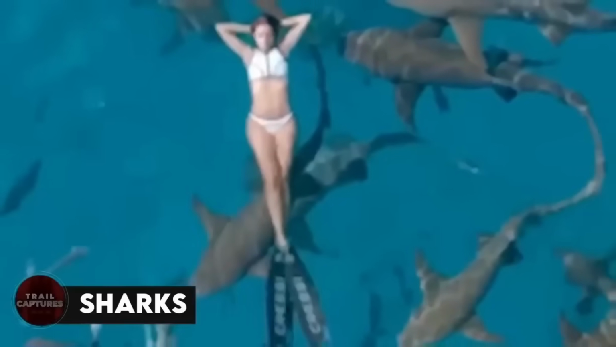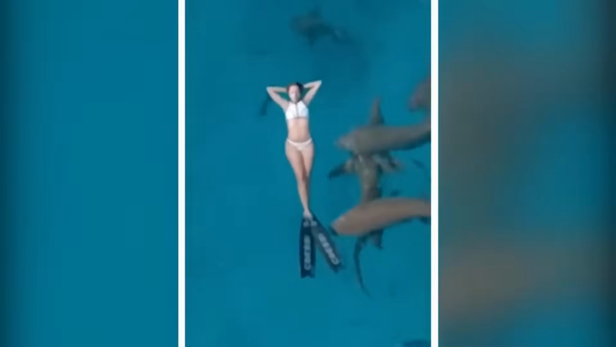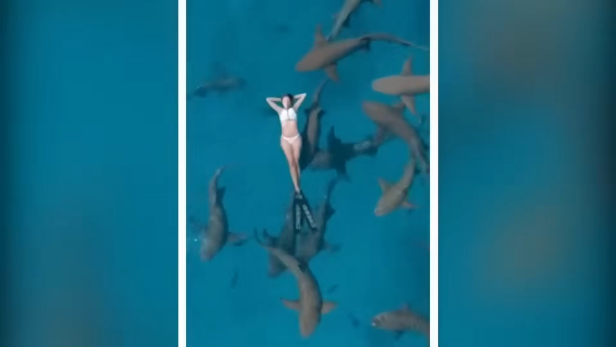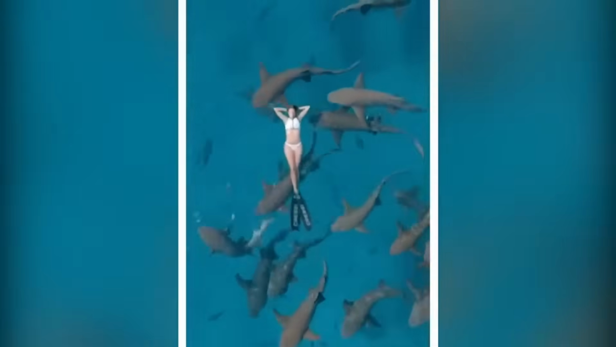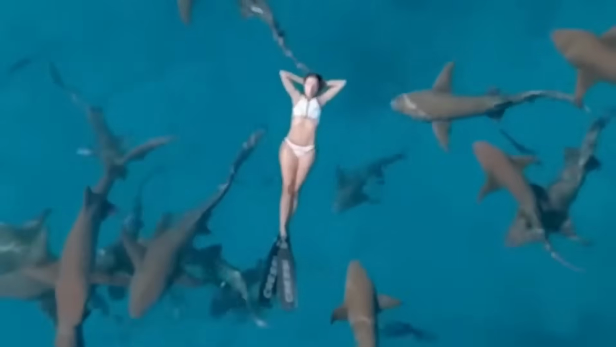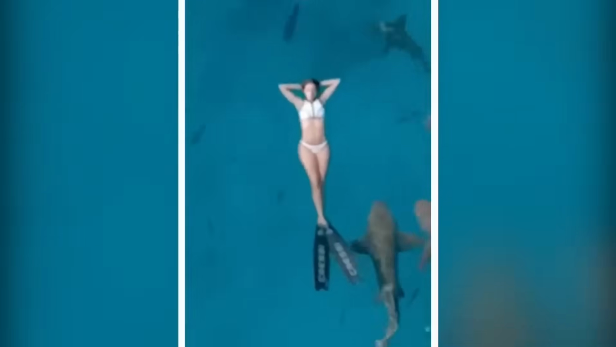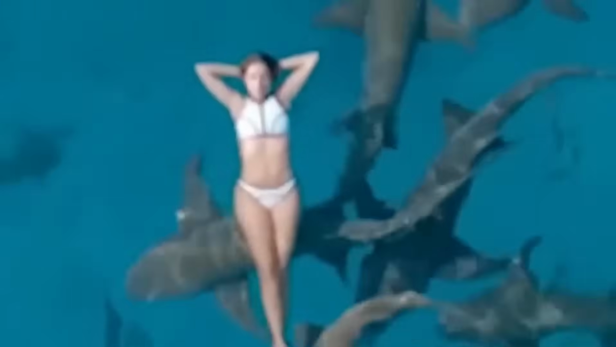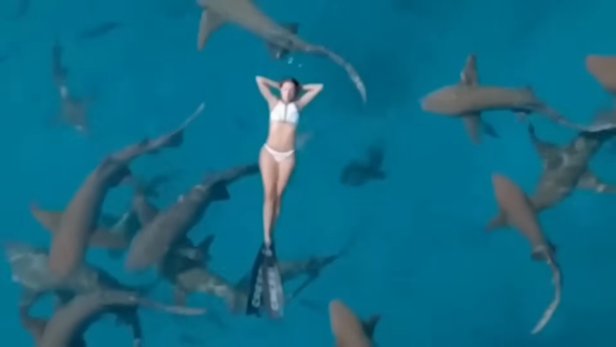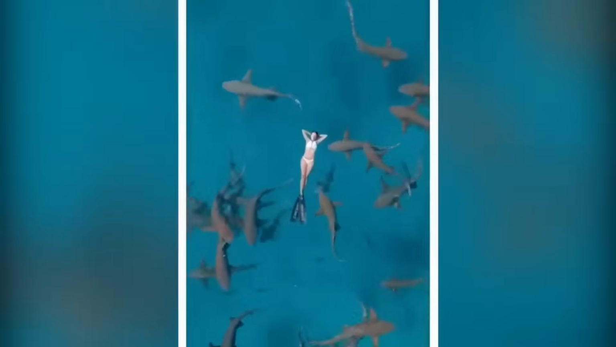Sharks. The drone video displays a swimmer calmly resting on top of a group of sharks without any apparent concern for her safety. The video was captured by a tourist flying a drone off the shore of the Maldives. While snorkeling, the group spotted a gathering of nurse sharks who were mostly harmless to humans. One adventurous woman decided to join them in the water. While this is a peaceful way to connect with nature, it's also risky because a large shark could mistakenly attack, and the consequences could be fatal.